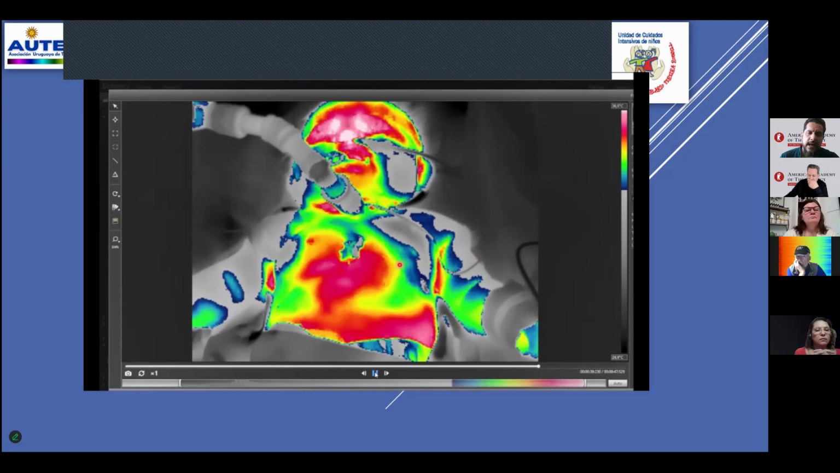This is another case, very interesting. A 1 month old infant with respiratory syncytial virus and respiratory failure. This was assessed at the point of care, and we realize infrared imaging shows increased metabolism and vascularization in the diaphragm area, but see the hypoxemia in the hands.